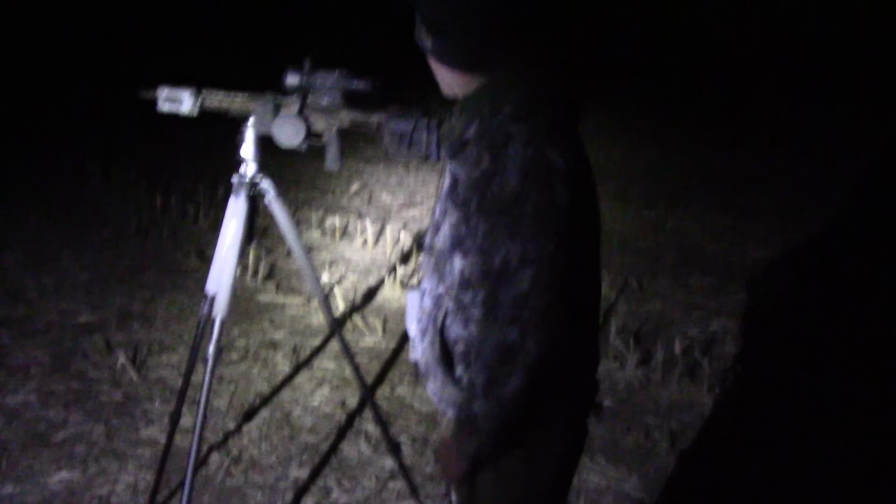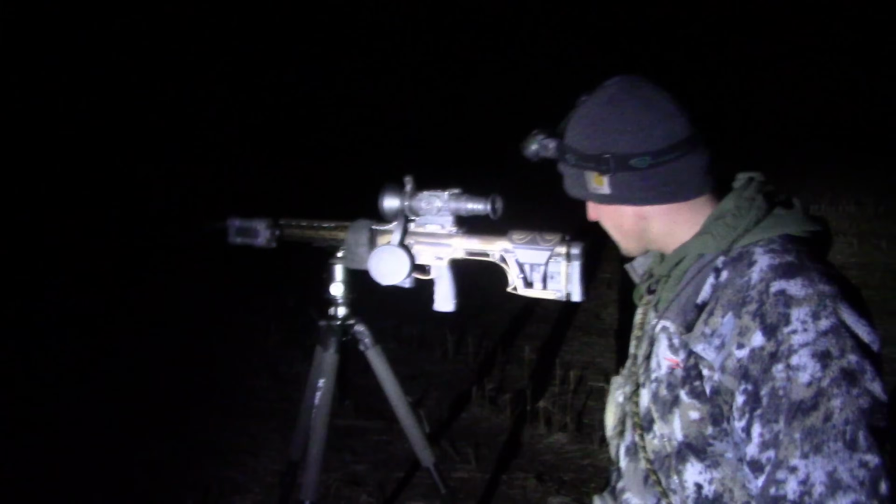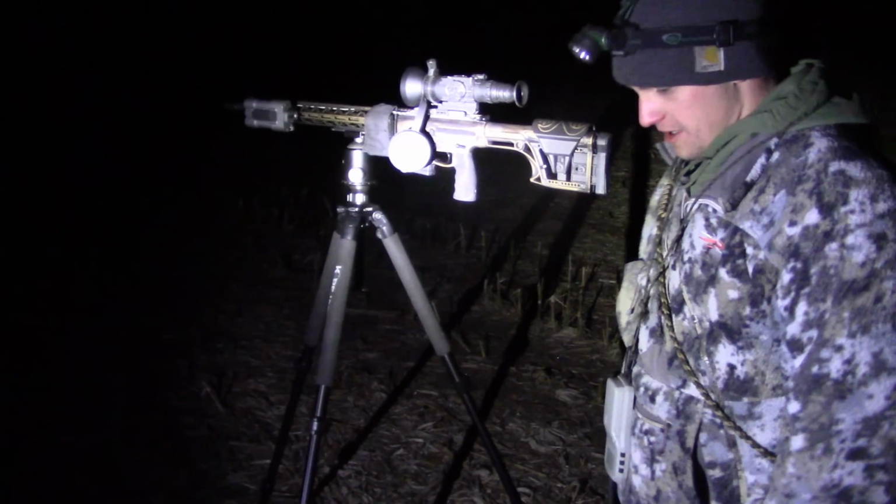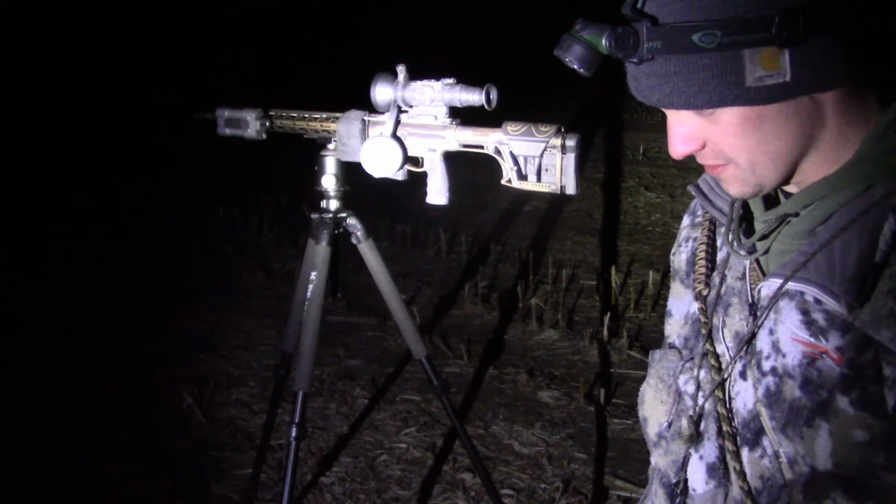Well, cool. Those scopes are pretty awesome. Yeah, absolutely. So I got mine from Thermal Optics Plus. That's a FLIR PTS 736. The rifle was made by Sean Casey with DNA Firearm Systems. He does a great job on those as well.